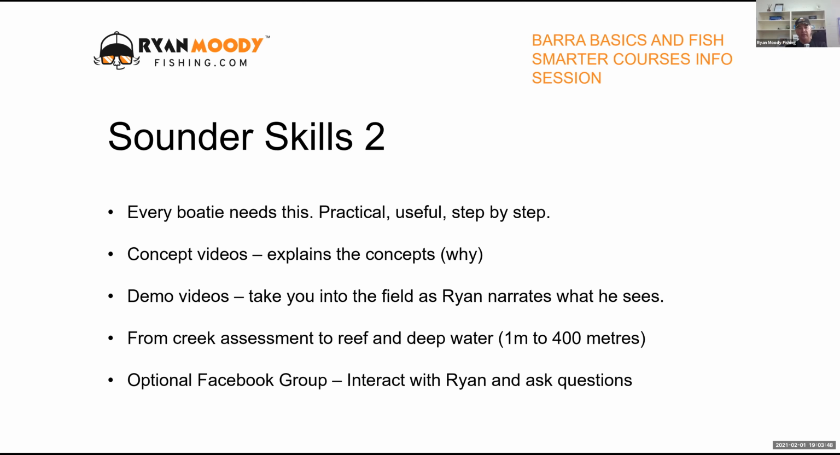We do all sorts of things in there as well that will help you with the fishing, teach you how to assess creeks properly, the reef as well. And we also cover water anywhere from 1 metre down to 400 or 500 metres in this course.